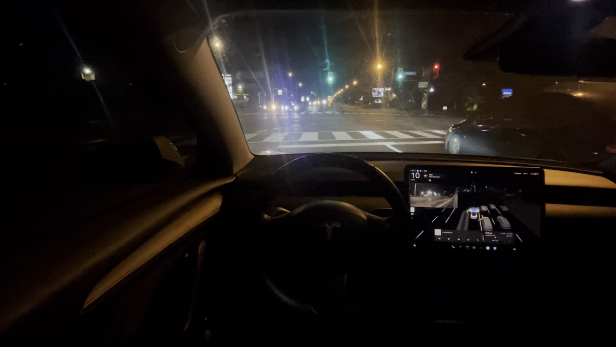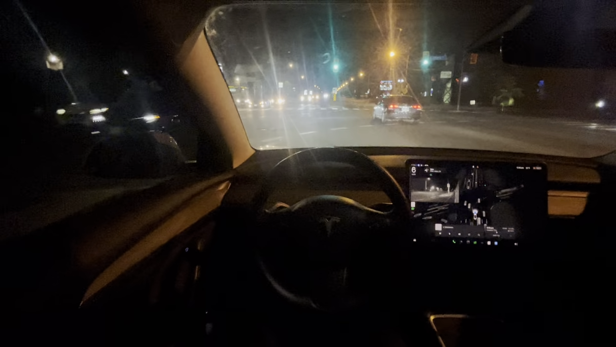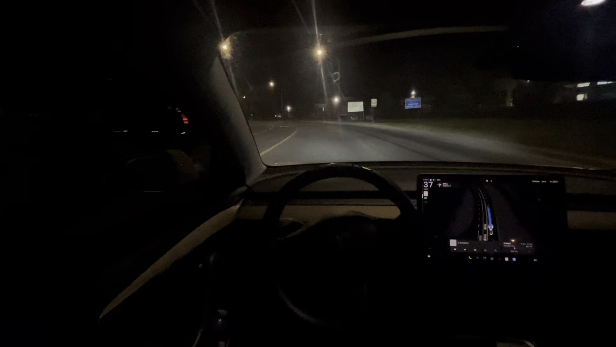Going to be making a left here, so we're slowing down. It slows down very smoothly, no complaints. I think there is a little bit of an opening here that we're going to have, and it takes it. There's nobody walking, no bicycles. And it did that nicely.